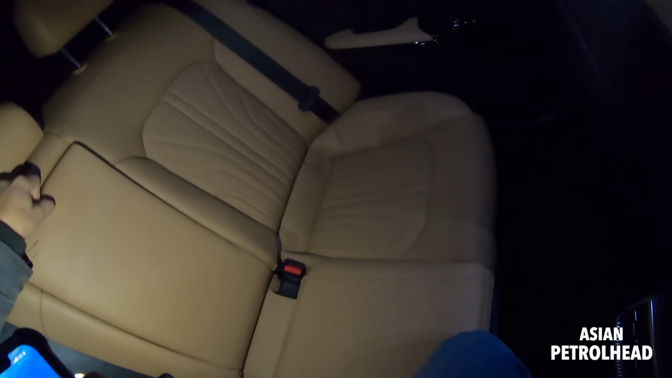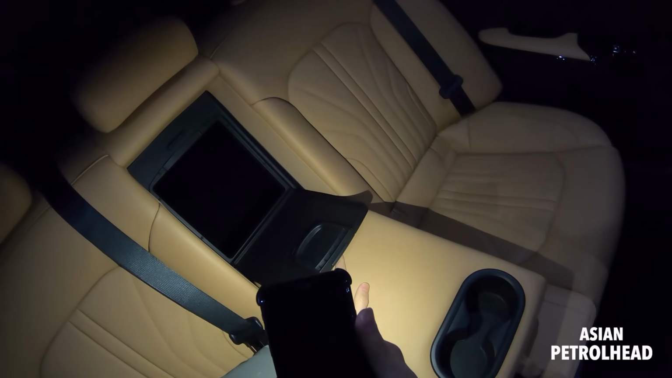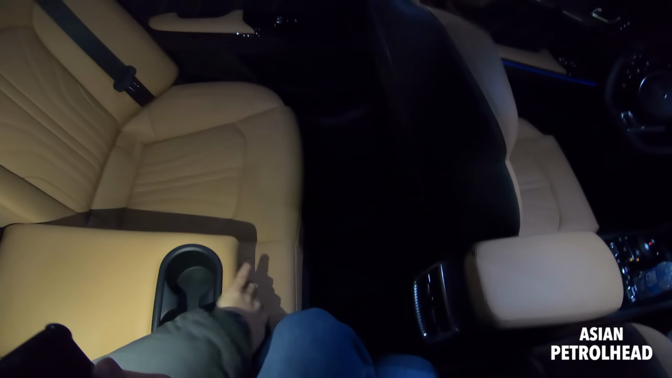You know, it's brown, beige, brownish. I do like this better than the black one. So, passage through here, 2 cup holders. So it's a very nice place to be.